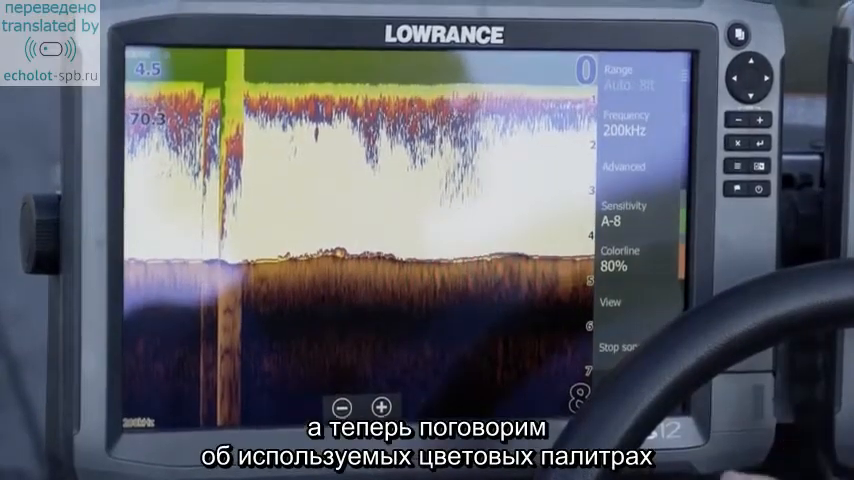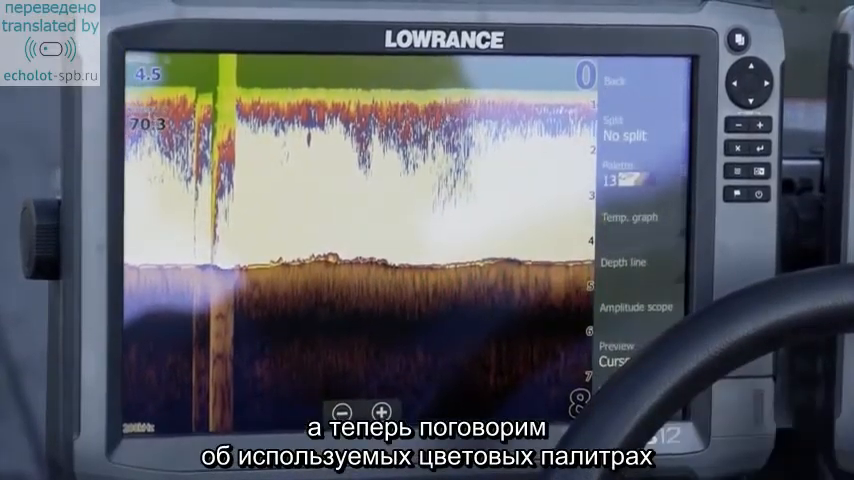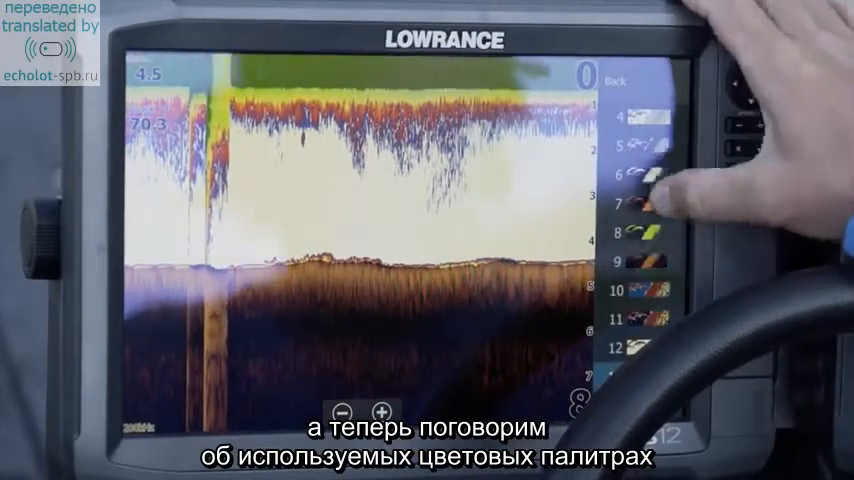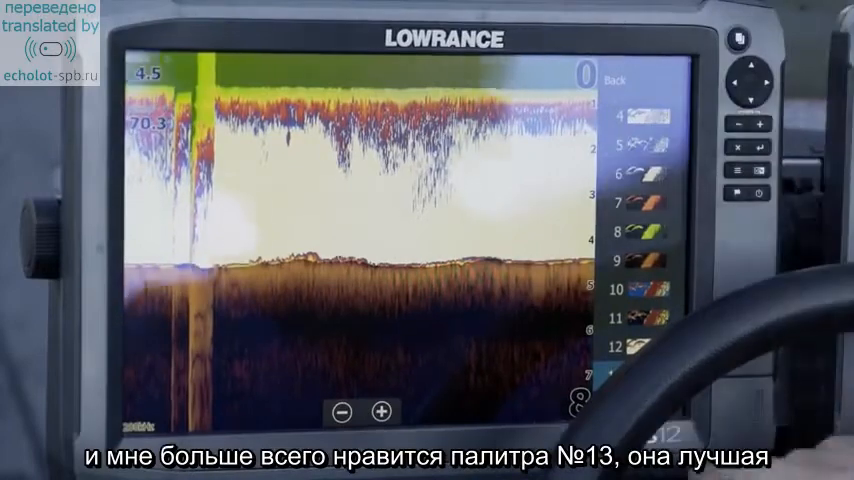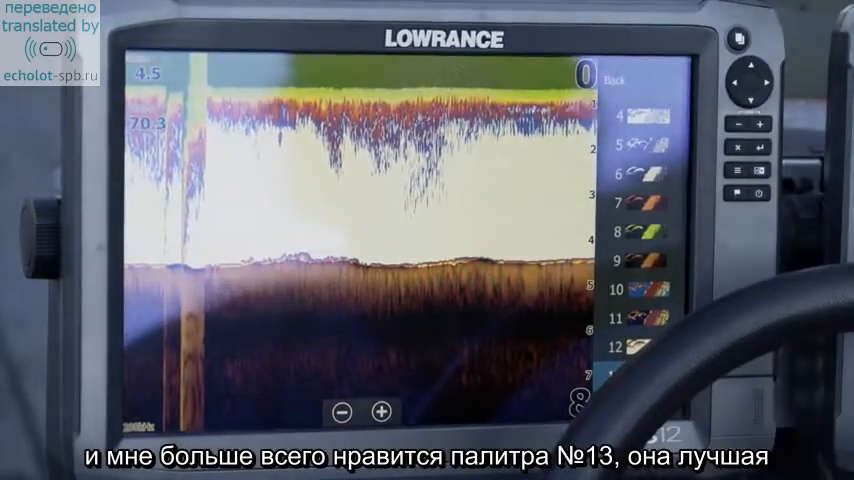Now we're going to talk about what palette I use. So we're going to go into view. And they offer several different palettes, 14 different palettes to be exact. And I personally like palette 13 the absolute best.